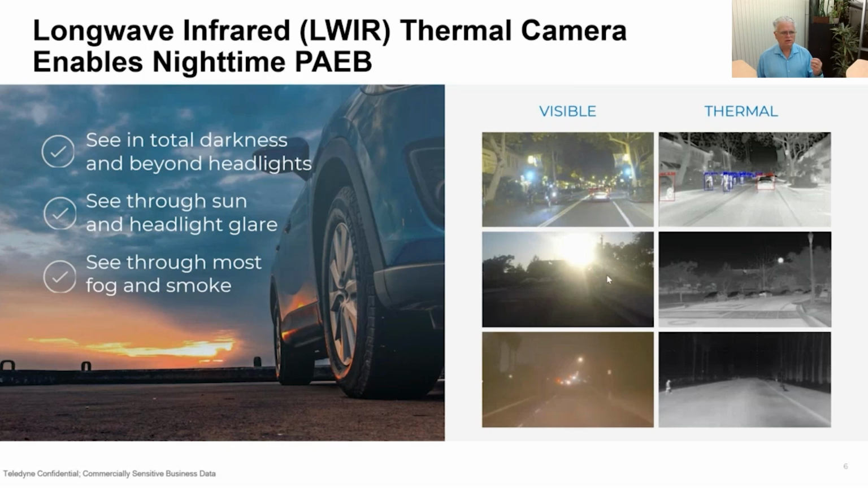So in the daytime, if you're driving into the rising or setting sun, when we're doing that as humans, we're shielding our eyes, we're putting down the visor, and we really lose a lot of visibility in terms of what's ahead of us, and tragedies can happen in this kind of situation.